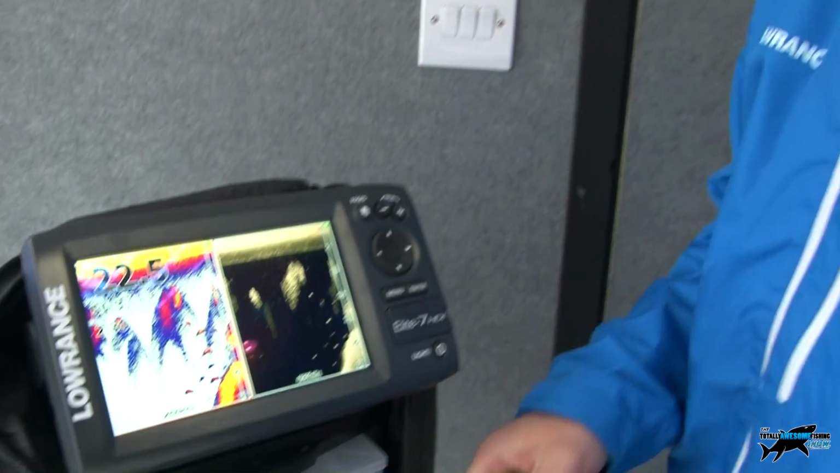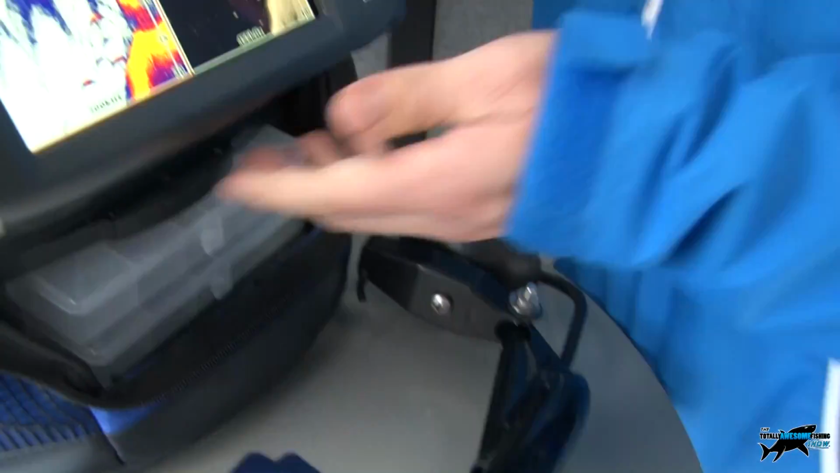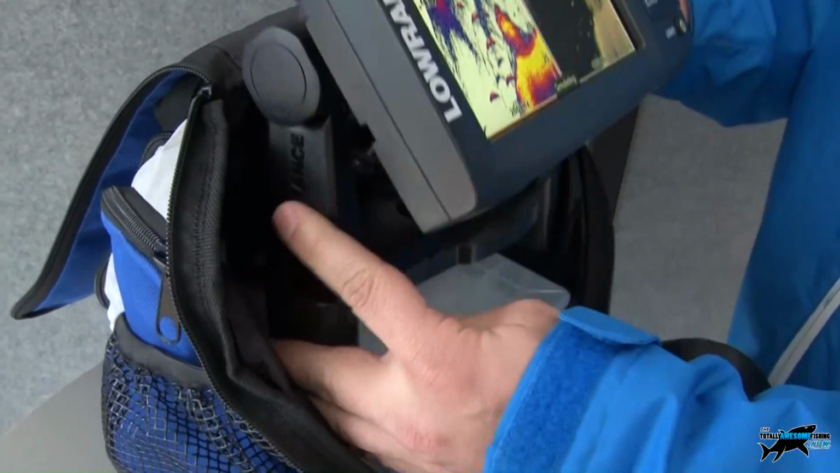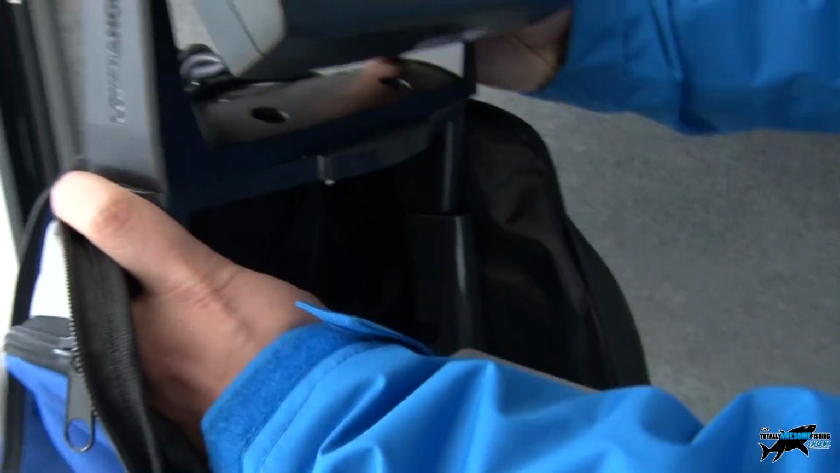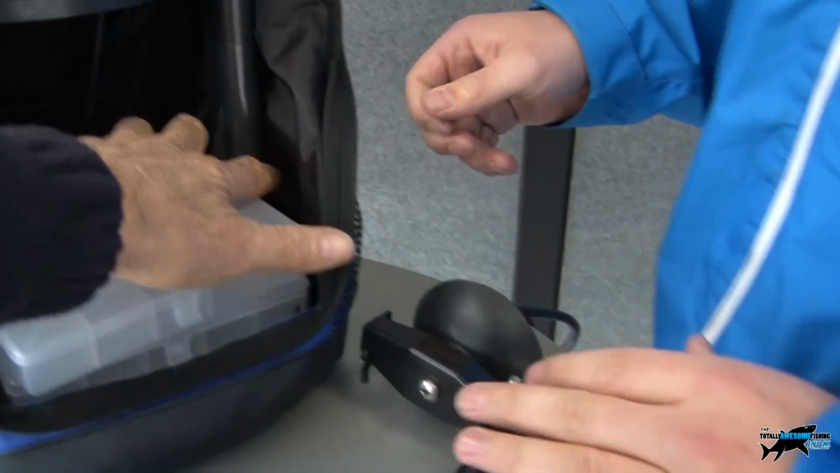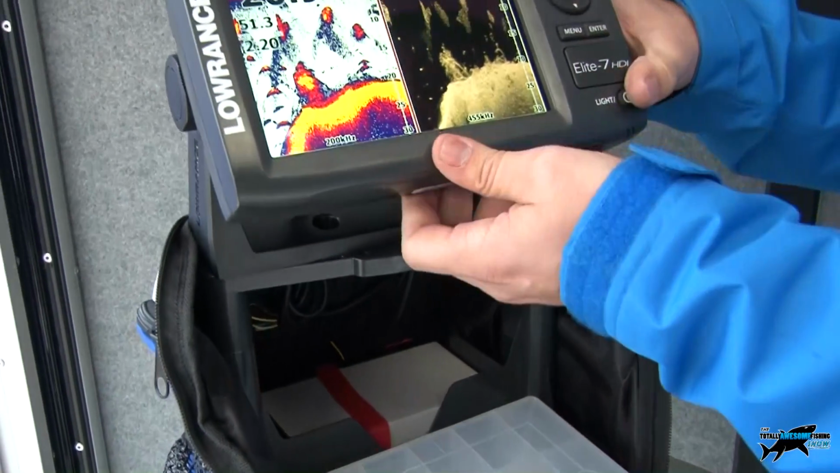So with the bag, you've got your nice little suction cup mount so you can adapt your transducer. You can see the unit is on this nice durable mount here. If you don't want to have the unit contained within the bag, we can step it up so it actually sits above the bag. We've got this nice little mount here. These extensions are nice, solid, rigid extensions, all part of the bag, so the unit's nice and solid in there.